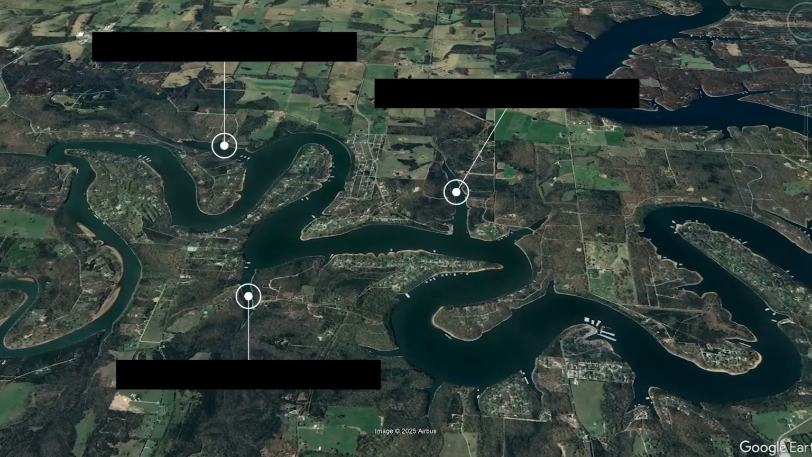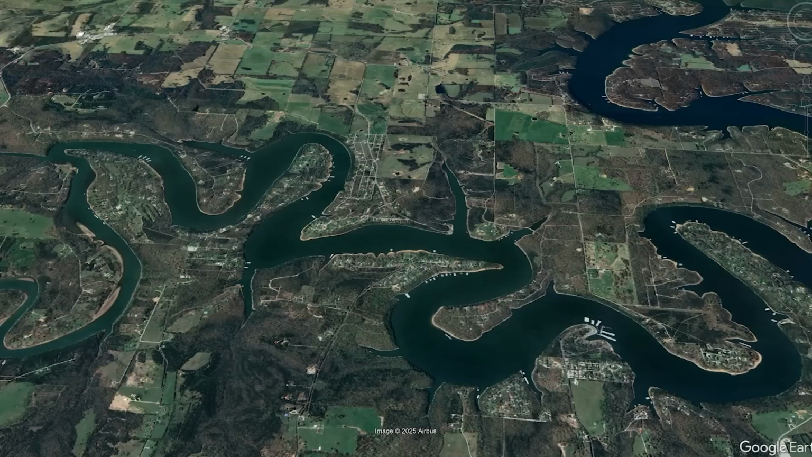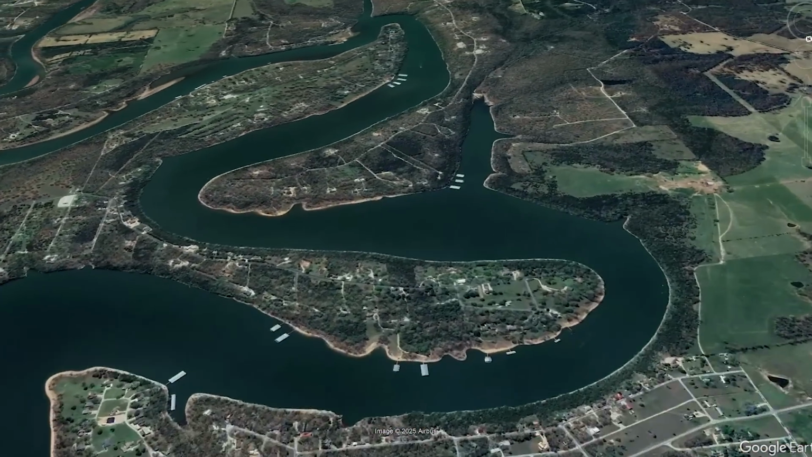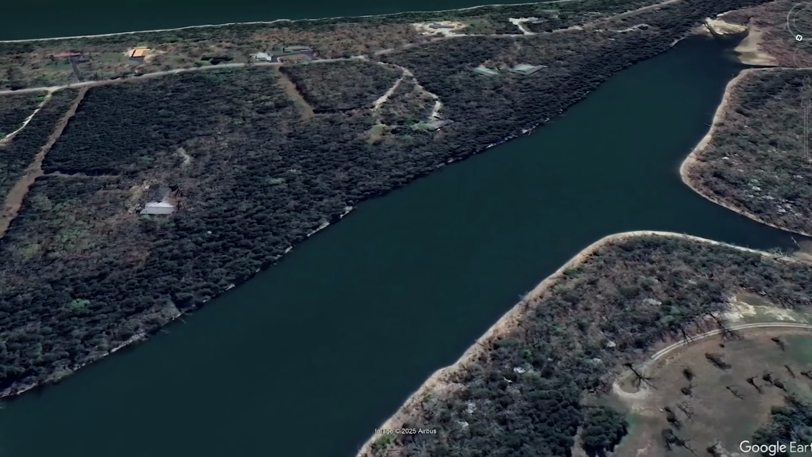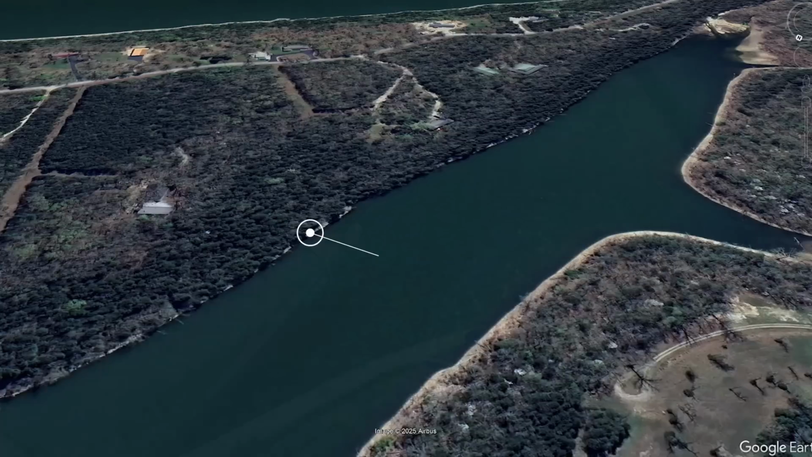Based on past experience, I find that I get the most bites and have the most success targeting medium-sized creeks in these river arms. You can catch fish in smaller pockets and coves, but there's usually not as many fish in those areas. So if you can find a medium-sized creek that's not too big, you can oftentimes find more fish. You don't want a creek that's too large though, because it takes a lot of time to break that down. So I picked a medium-sized creek that I could cover in less than 30 minutes and shows a nice rocky bank with some rock transitions on it.